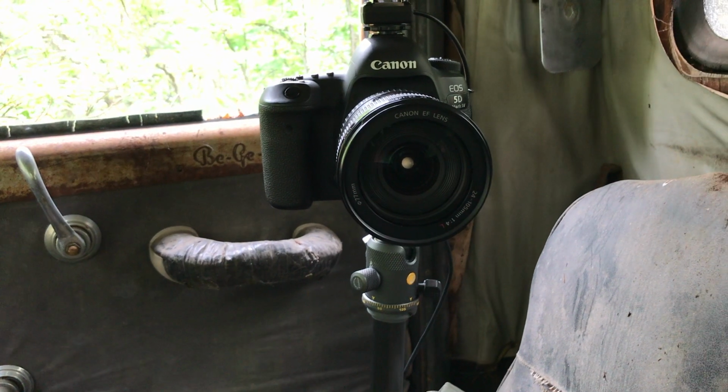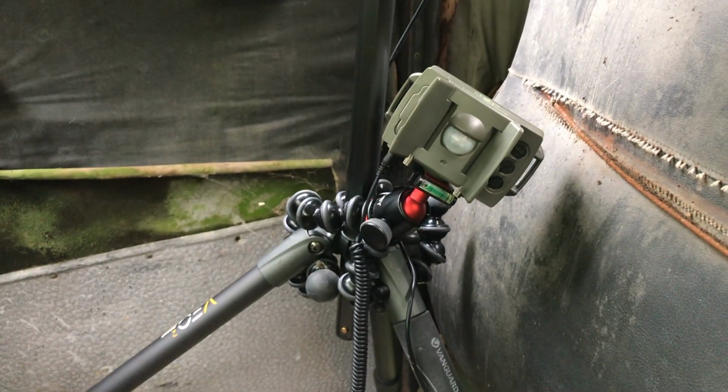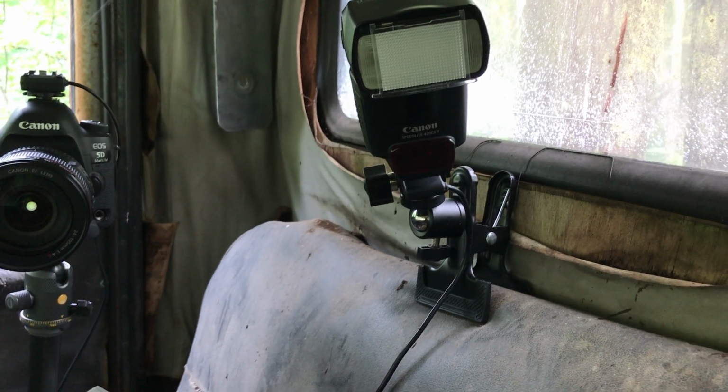Okay, so we're all ready. The settings are good. The sensor is ready but not currently connected. And we have our flash ready. I have my flash set up just on the seat. The sensor is connected to the tripod with a gorilla pod.